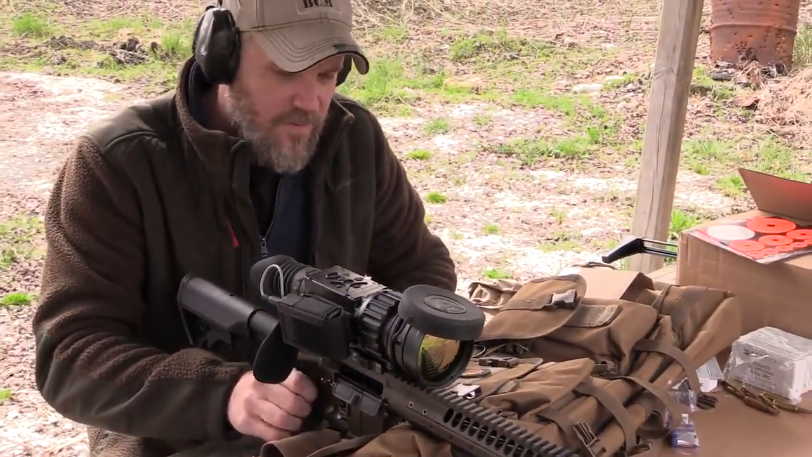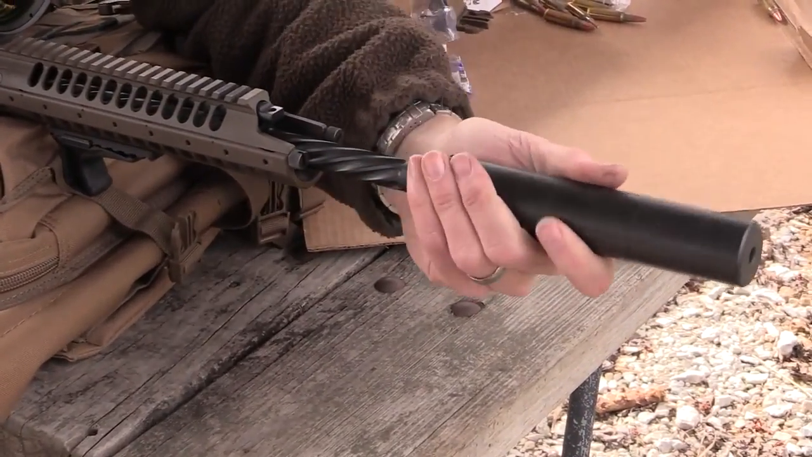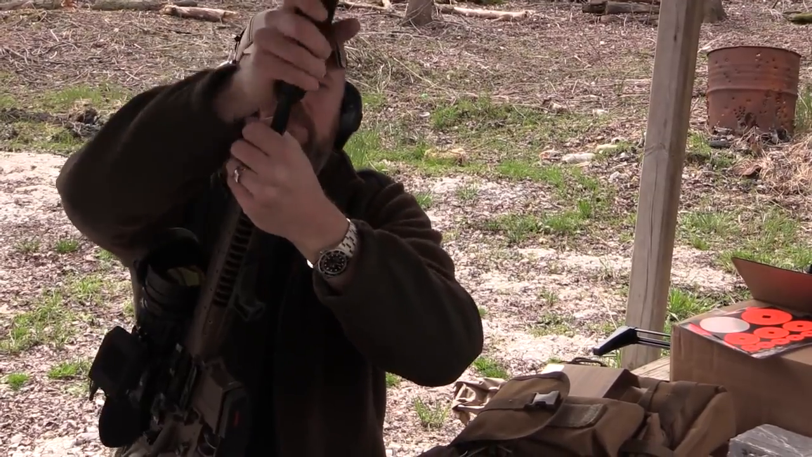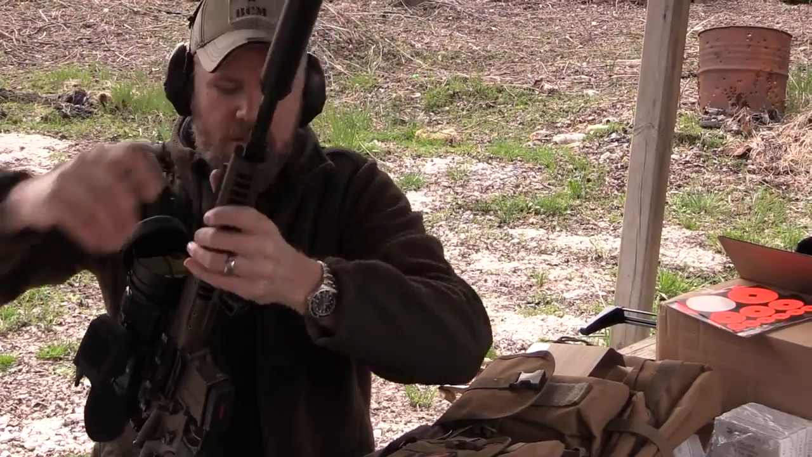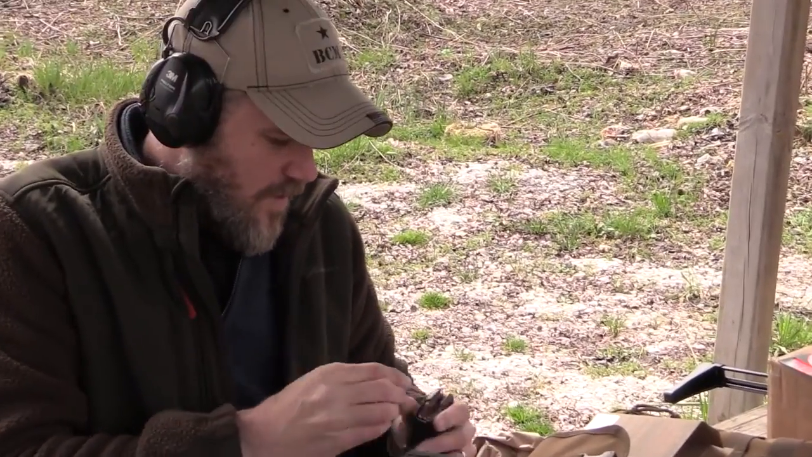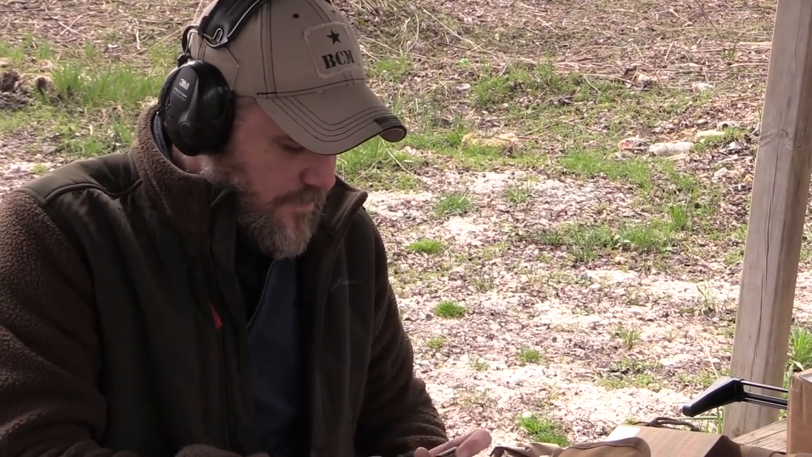All right, so I'm going to go ahead and put the suppressor back on it. Didn't look like the suppressor was changing the point of impact all that much. It'll be a little bit easier if I do it this way, I suppose. And we'll load up another 5 rounds and just see how much that suppressor is changing my point of impact. Typically when I'm hunting, I'm going to go ahead and use it suppressed anyway. I'm not going to run it unsuppressed. There's no real reason to, but it's also nice to know where the gun shoots with and without a suppressor.